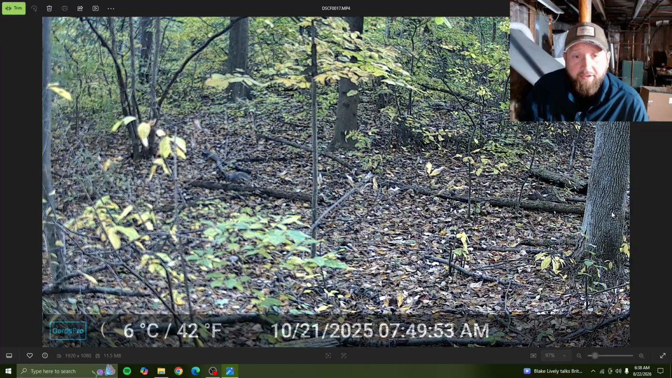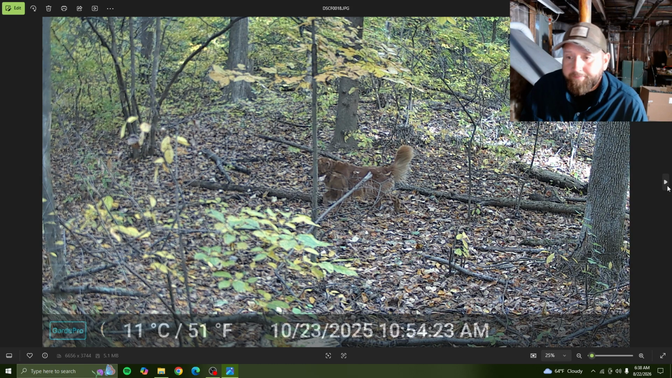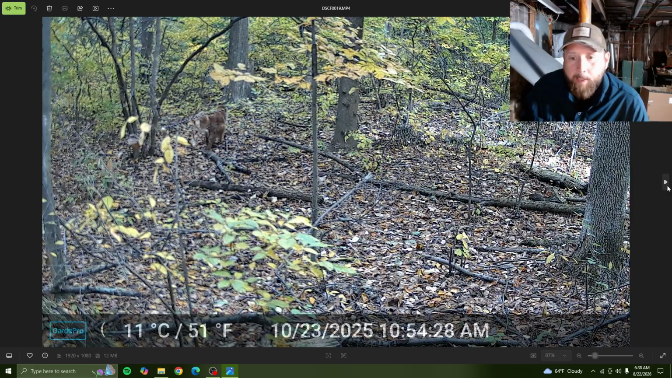Look at those jays going off. Those blue jays are. If you hear the jays squawking, something's walking. Oh, there's a dog. Someone walking their dog.